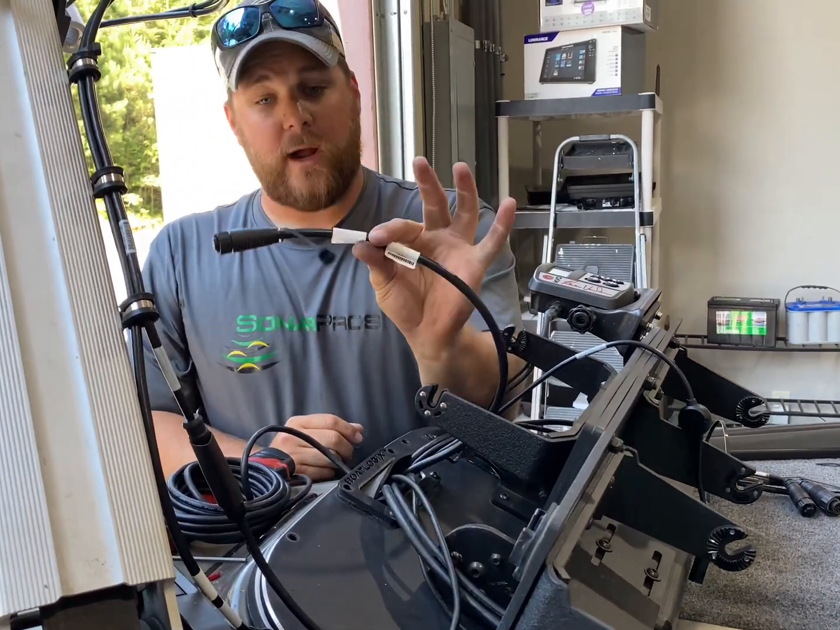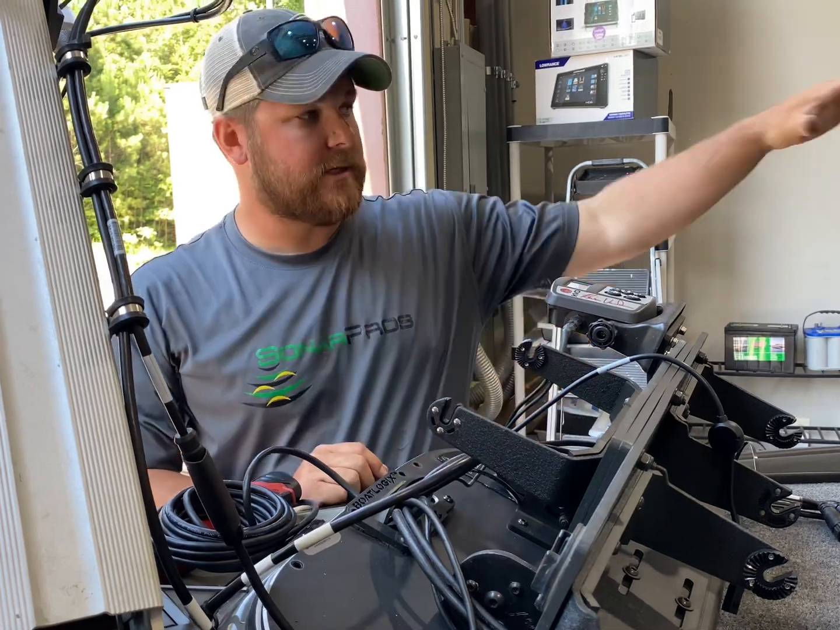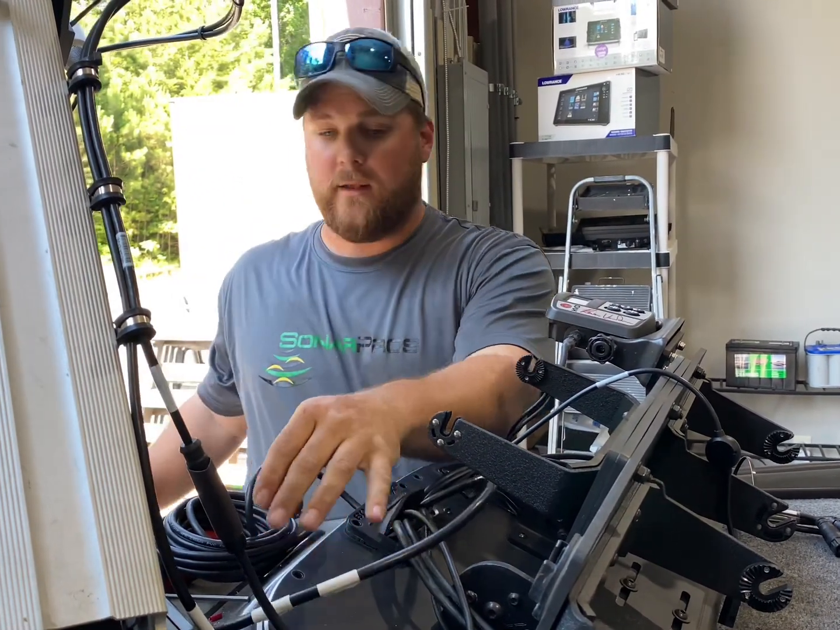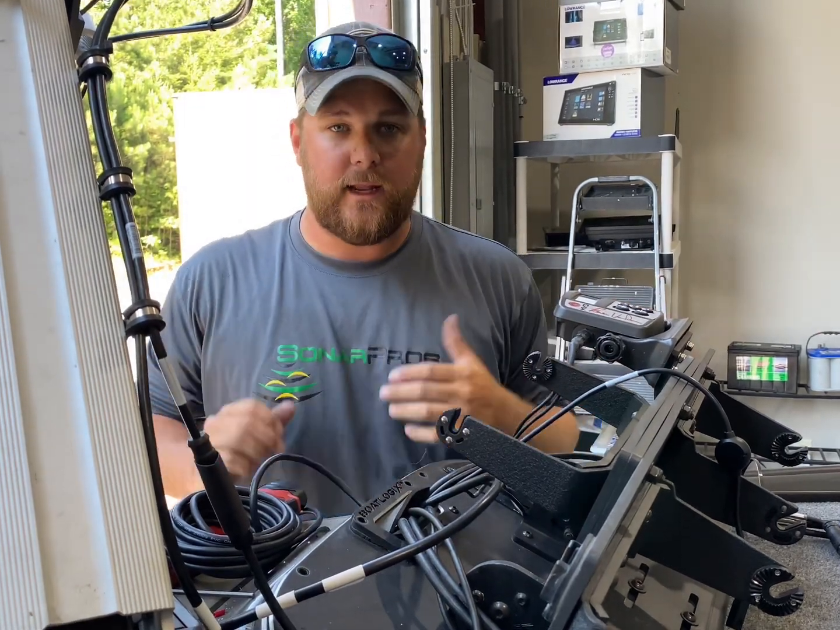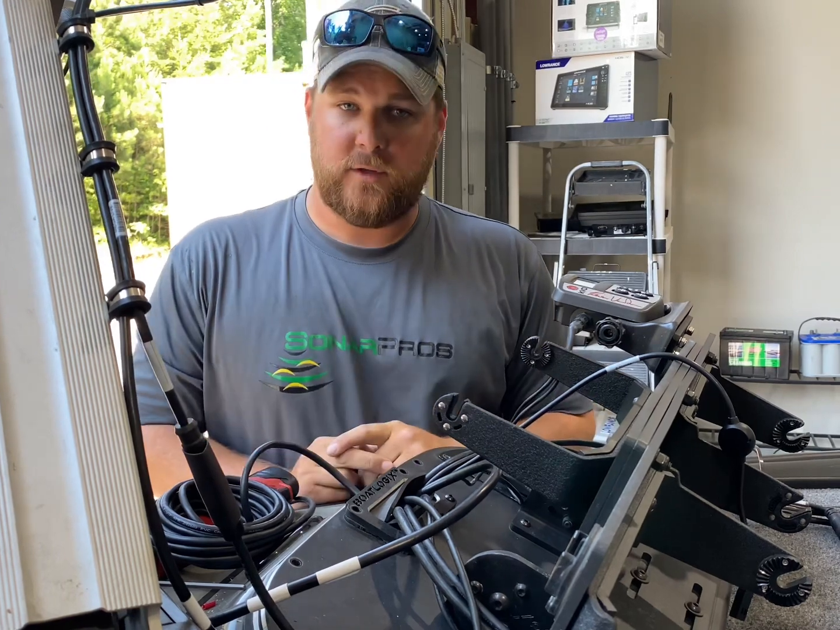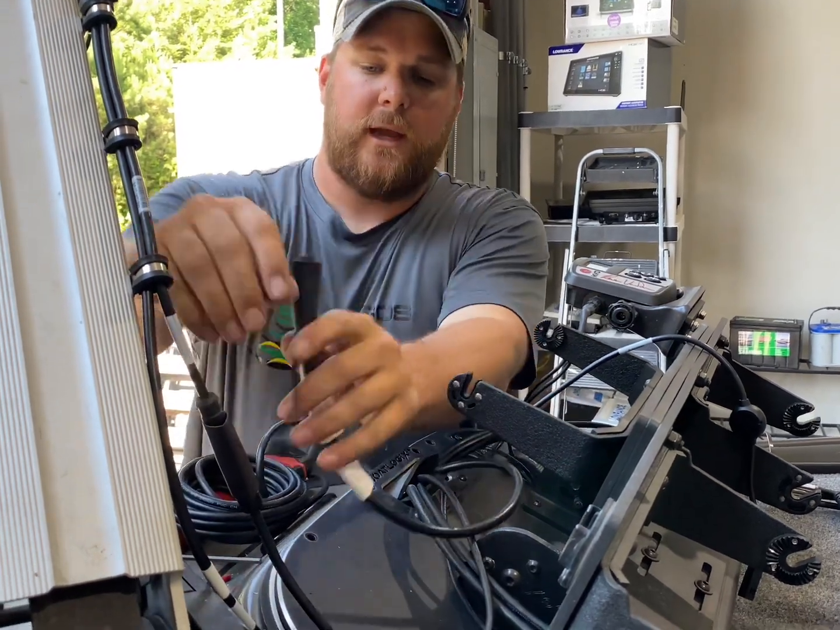Next, we have our power cable here, which we've already wired. We've got a Sonar Pros dedicated harness in this boat, and we do have the power cable for the Mega Live tied into that harness with its own dedicated power and ground, so that we make sure we stabilize voltage and we get the clearest image we possibly can. So we're gonna get this connected as well.